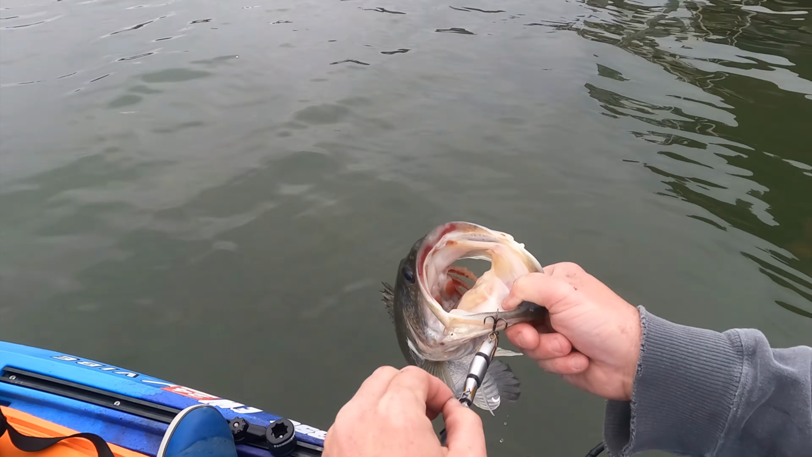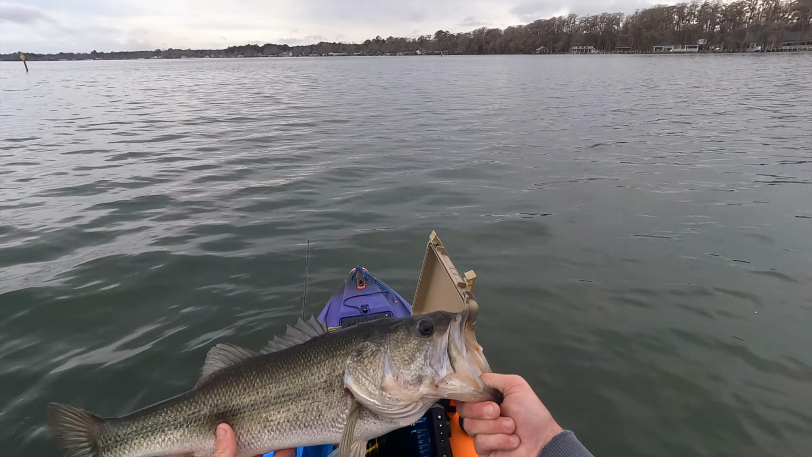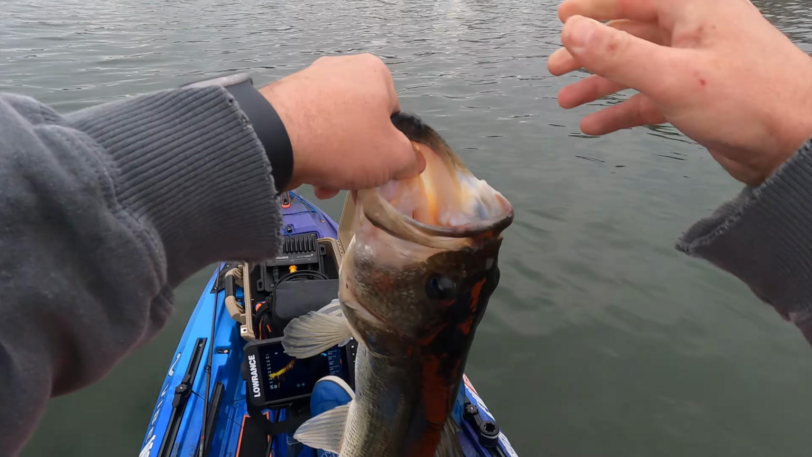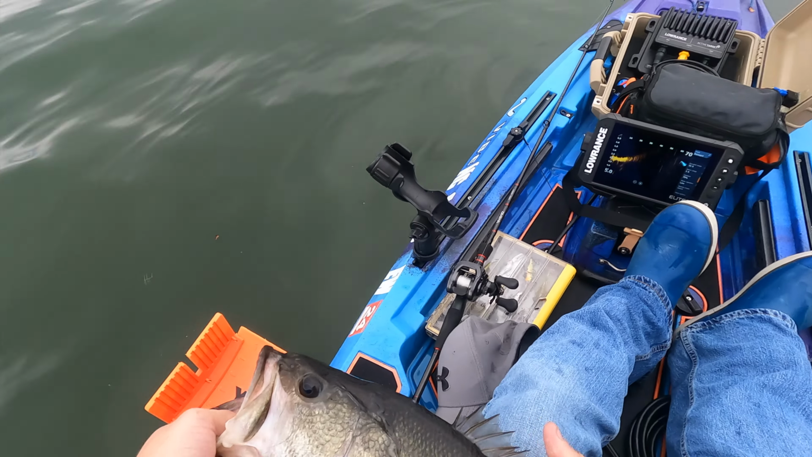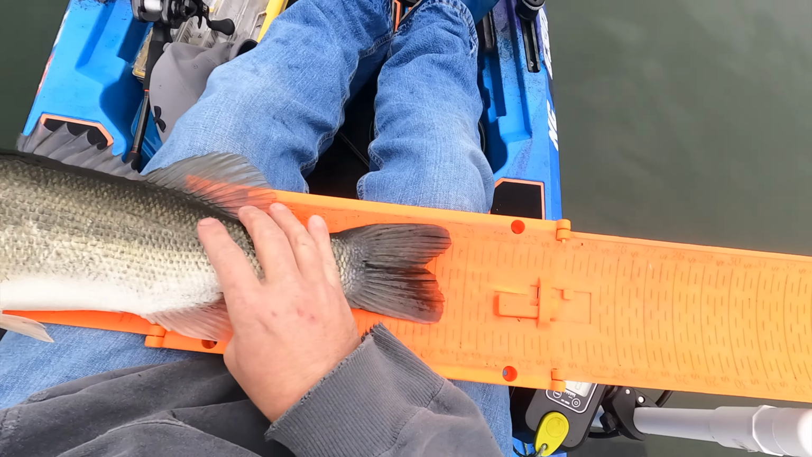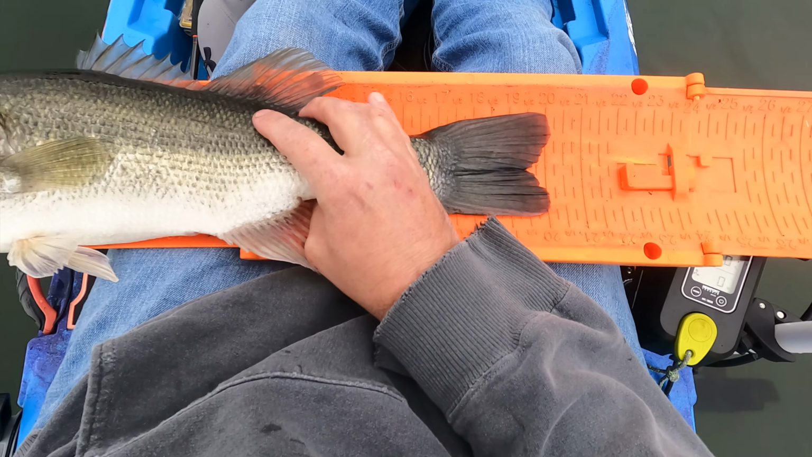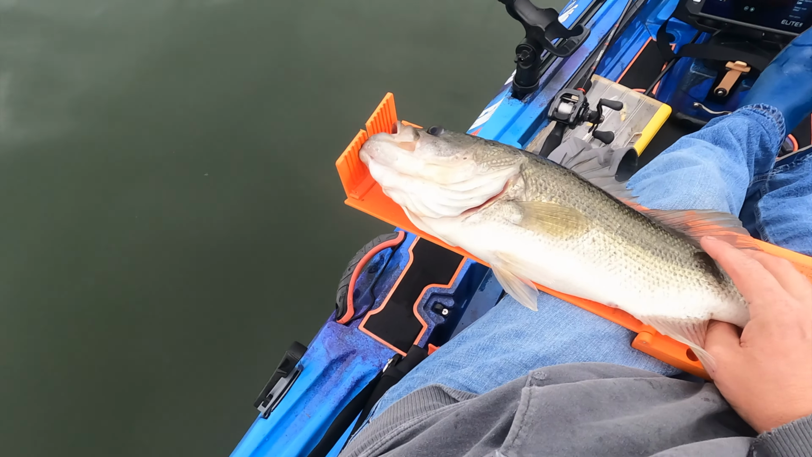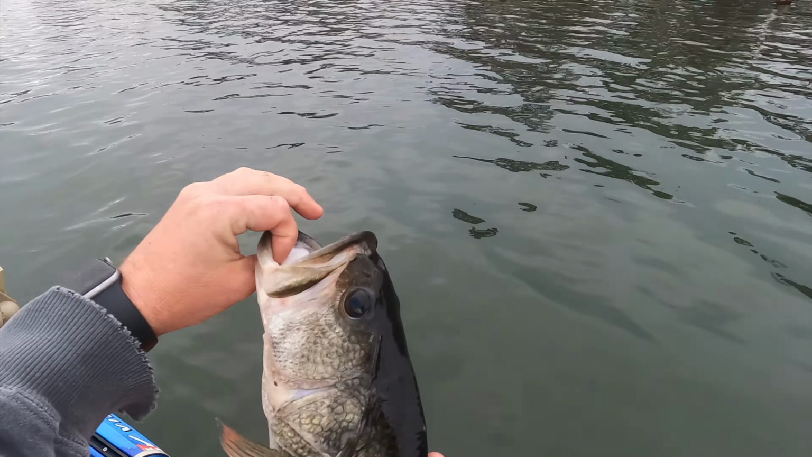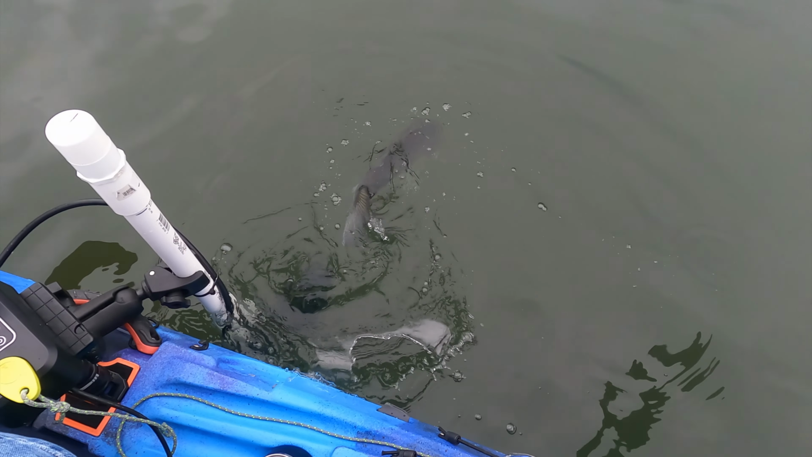Got him on the swim bait. He's a nice one. Look at there. That's a good one there. He's 20 inches. 20-inch bass. Nice one. Fell for a swim bait. All right, baby. Go be good. Go ahead, big girl.